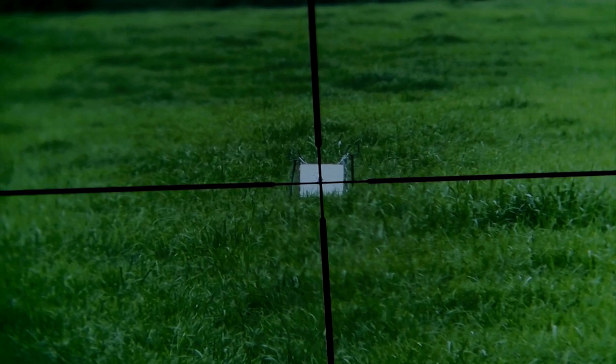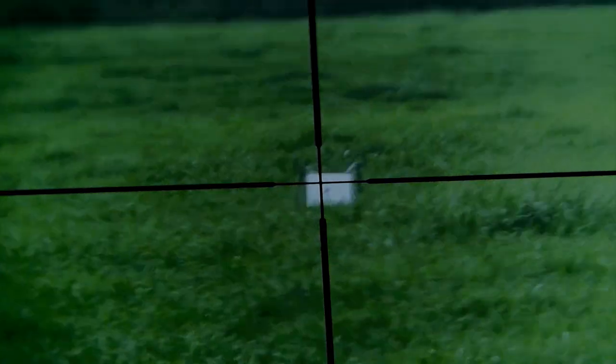Ooh, move that one a little bit. I think there's a little bit of grass in front of it, which is, yeah, there is. It's just catching the top of that grass, I think, where I'm shooting. That's a decent enough group to do it. 50 yards, it's probably, I don't know, half an inch, something like that, I would have thought.